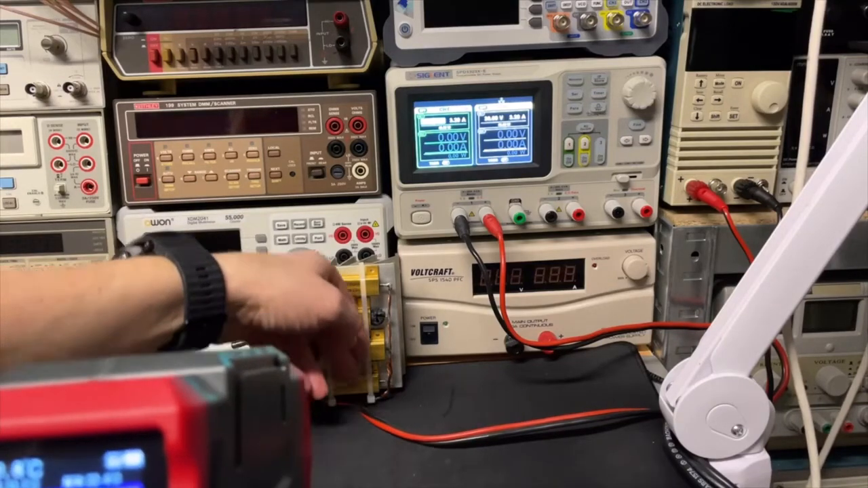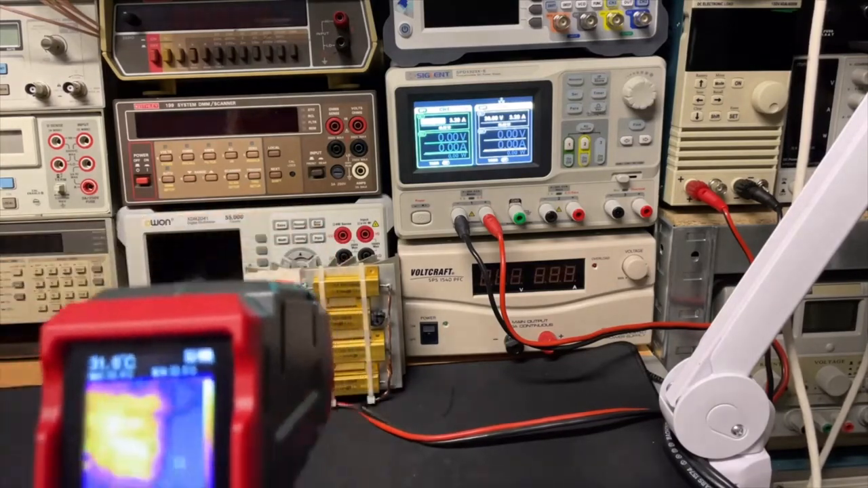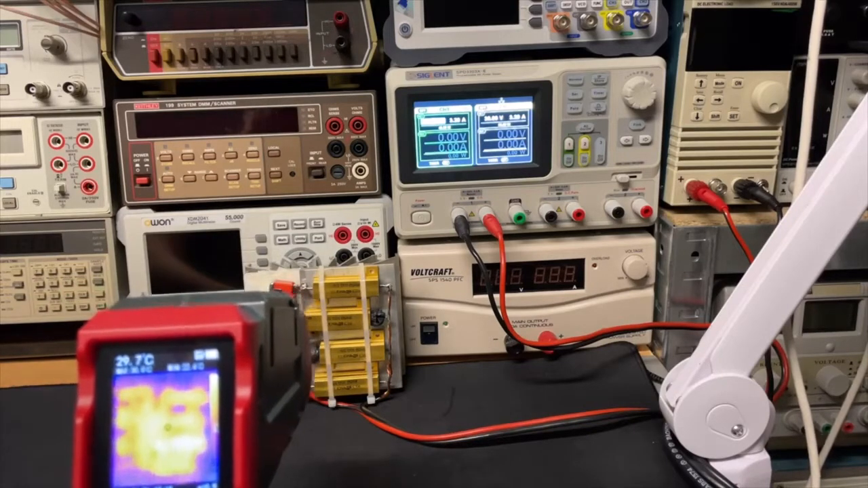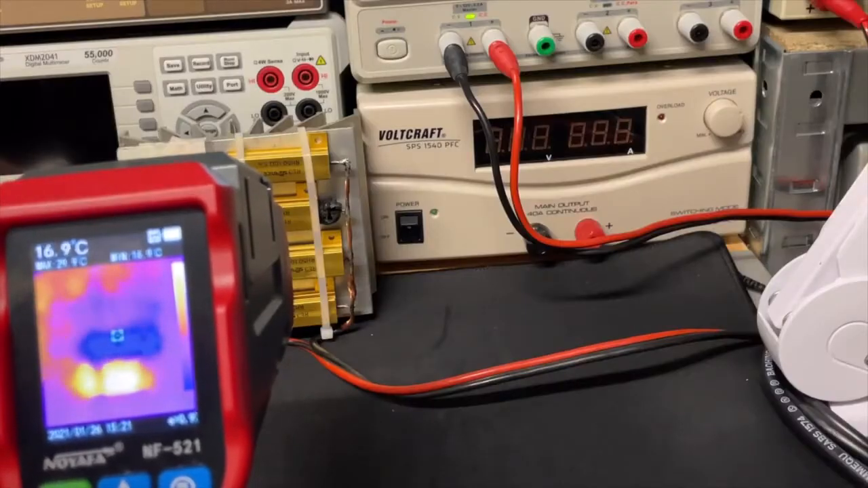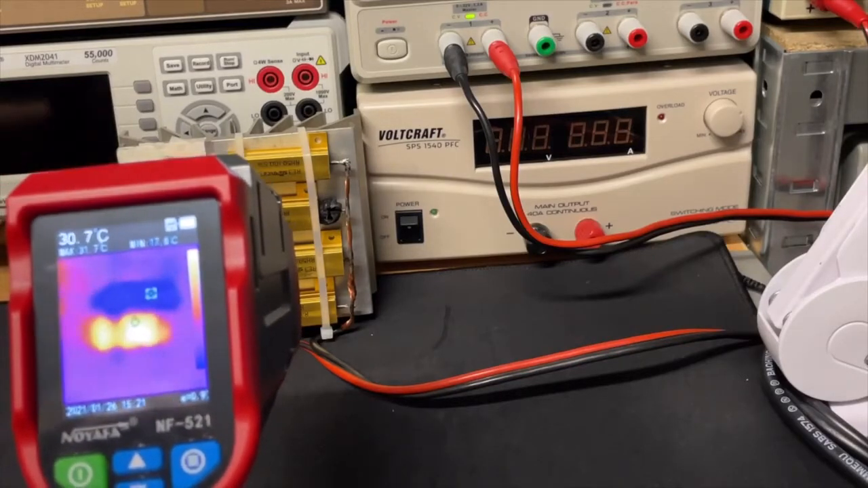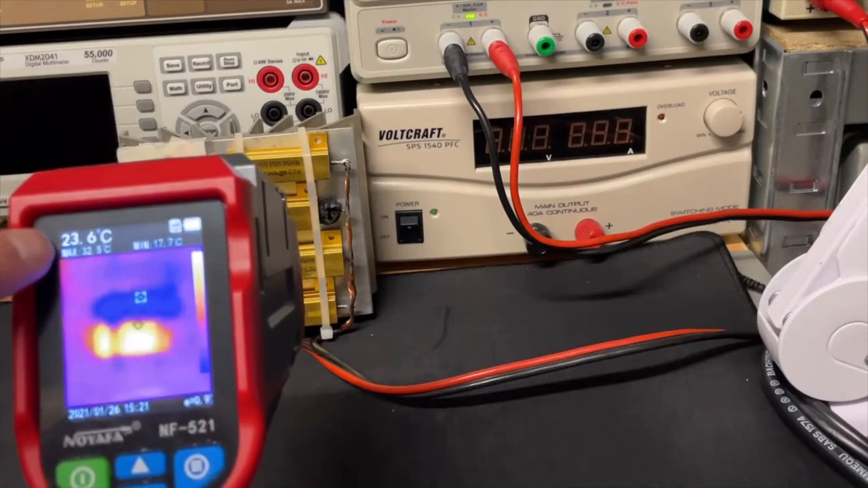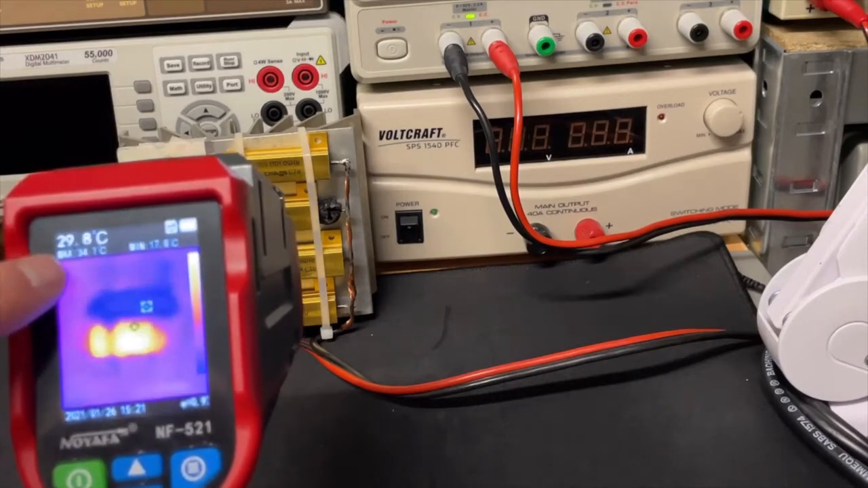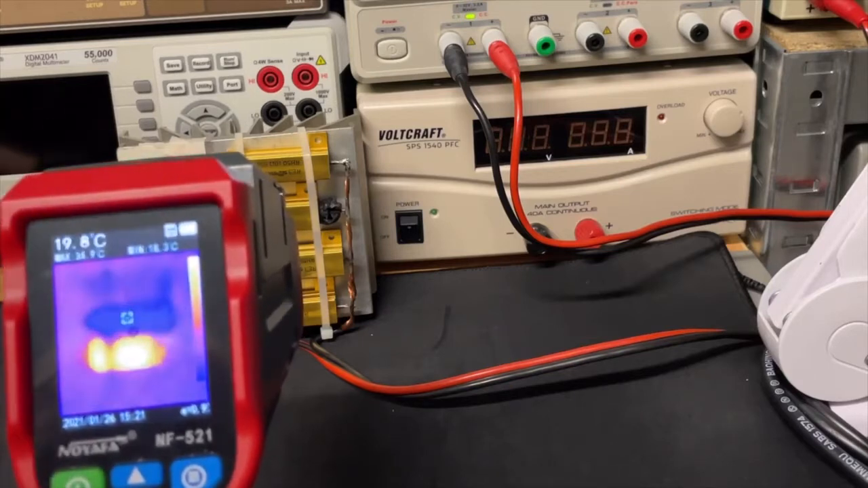Well, the resistors, I did a little test, so they are not cold. If I point to it, then in the middle here is the big number, and the min and the max.